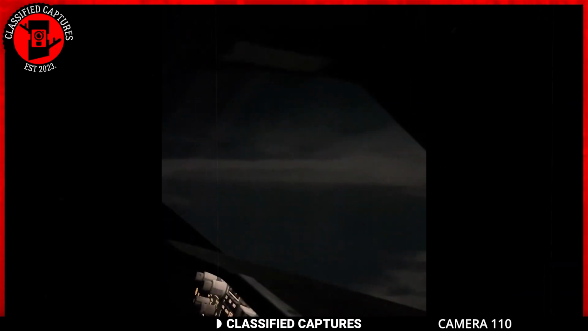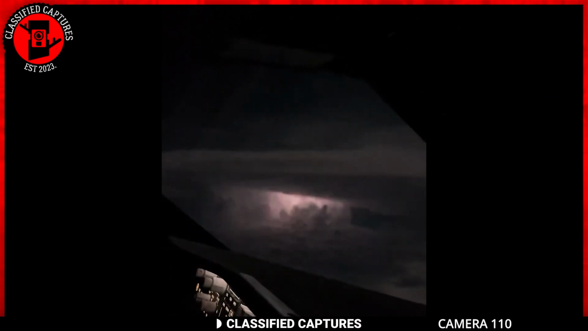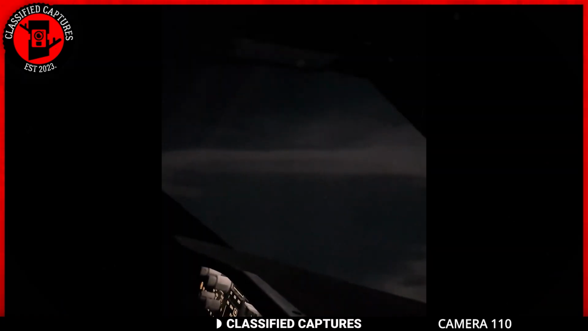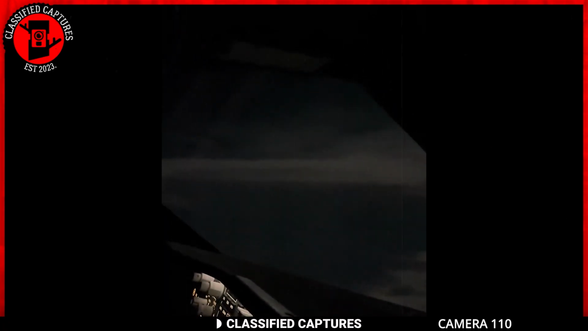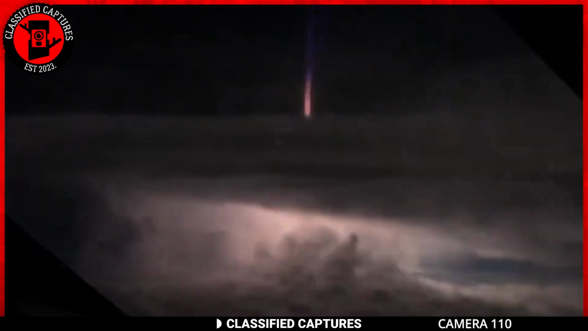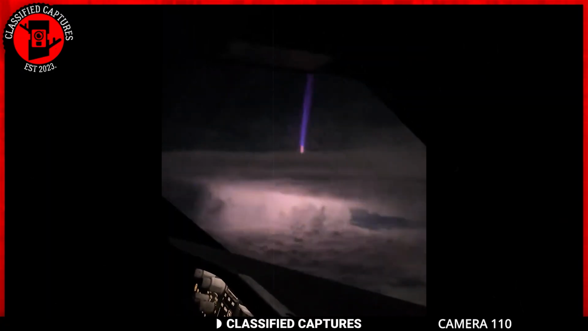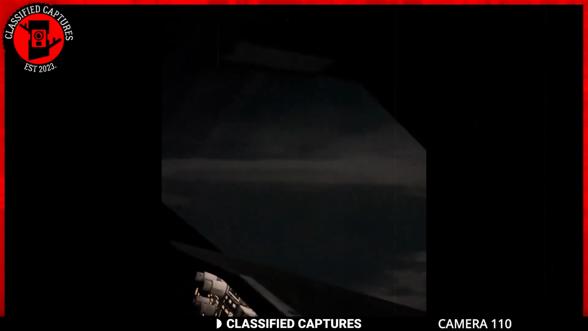In the boundless sky above, a pilot aboard an aircraft becomes witness to a mesmerizing display of atmospheric phenomena. As the craft floats above the clouds, the pilot notices a peculiar light show unfolding beneath. Lightning-like flashes illuminate the clouds, and a mysterious beam of light pierces through from below.